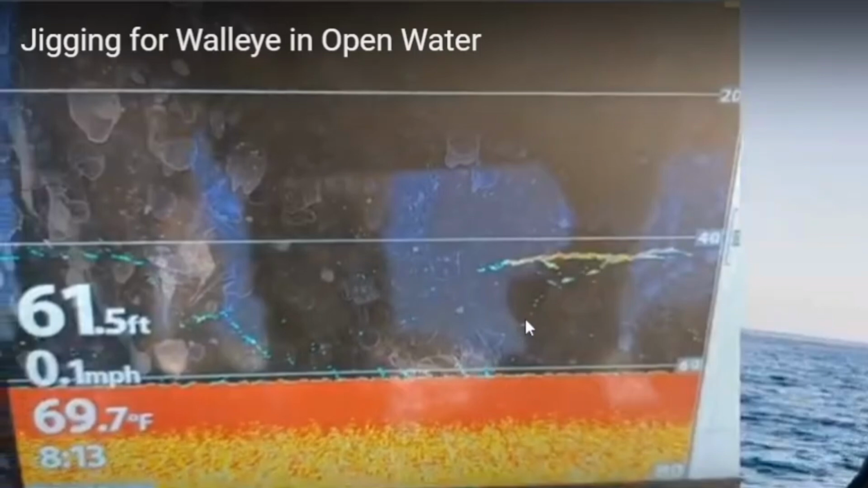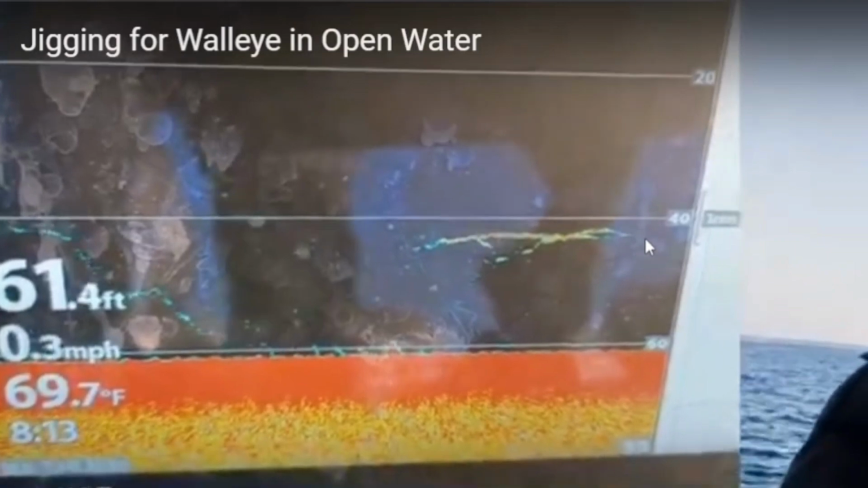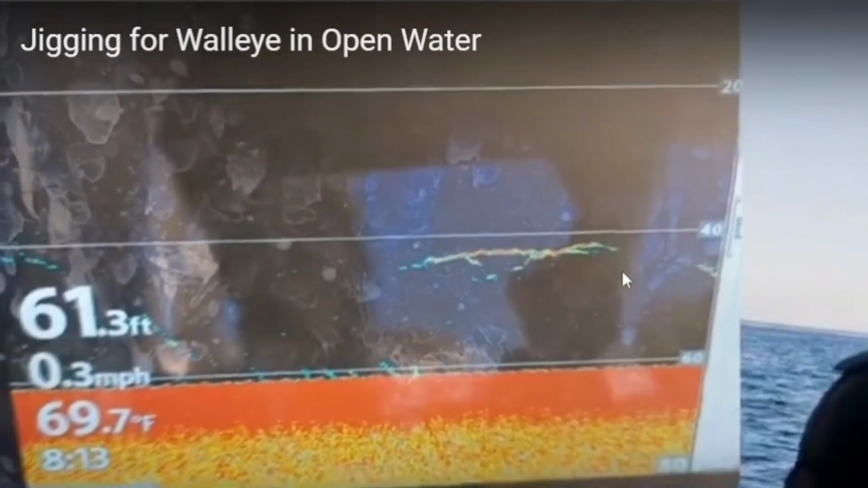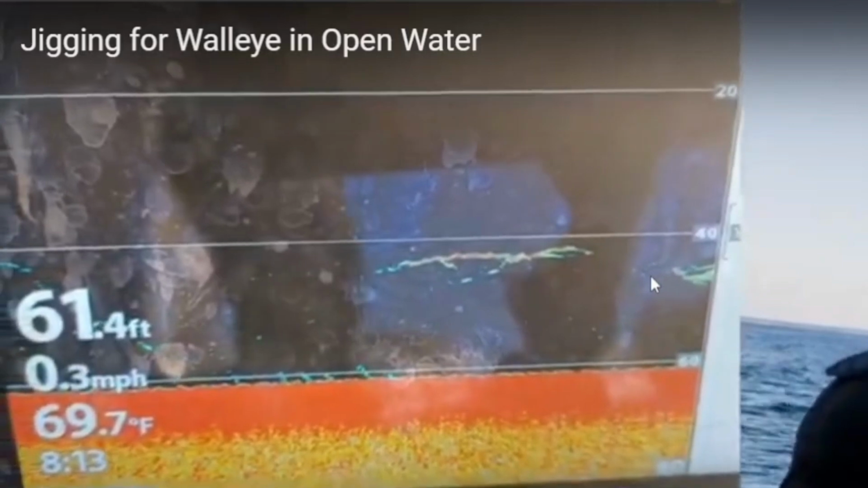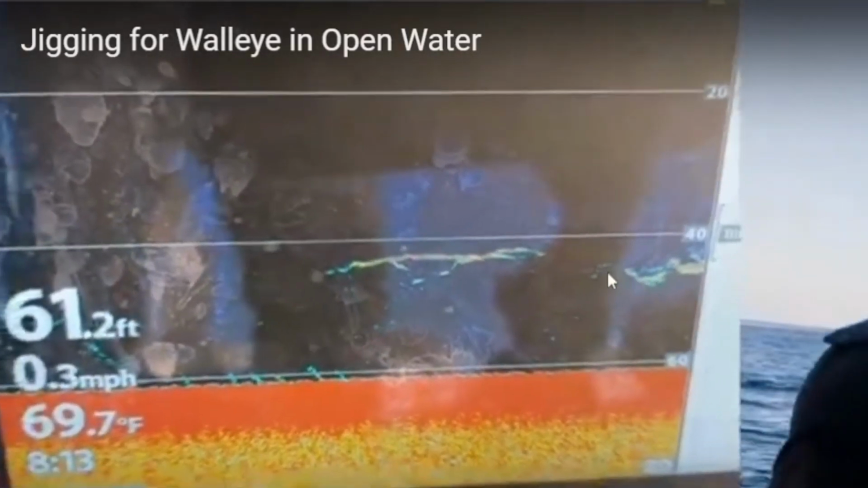I'm reeling my jig up to that zone where I see the fish, and that's where I stop reeling up, and just jig in that area. It's not actually popping up on the 2D sonar, but I know I'm in the general vicinity, and there it is. Now you can see my lure pops up and the fish actually pops up.